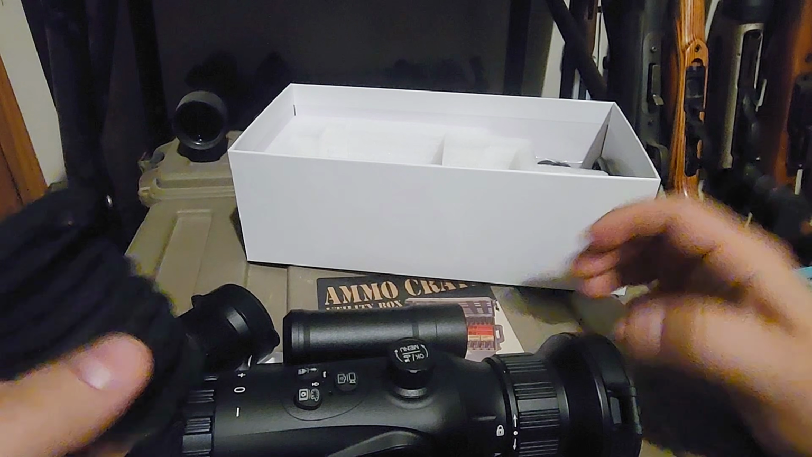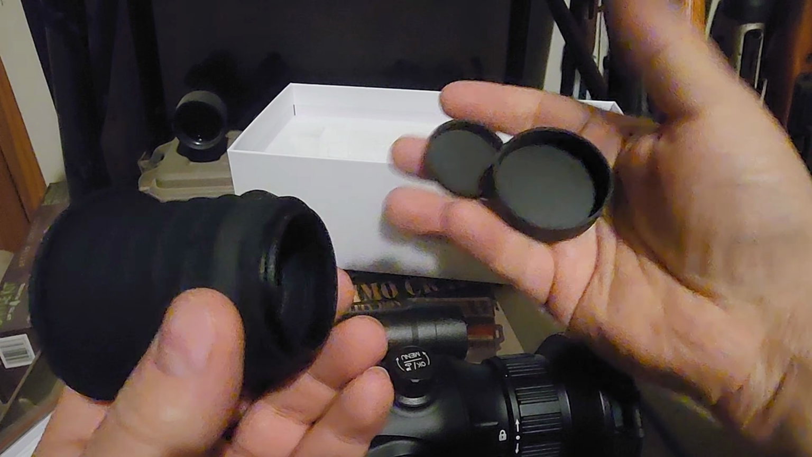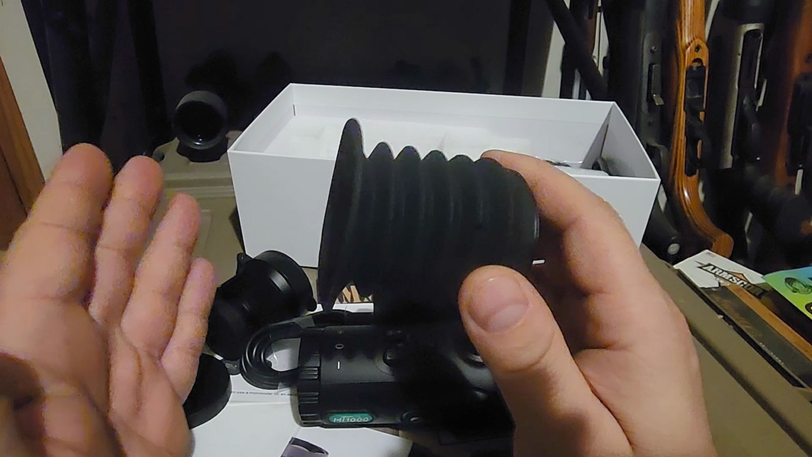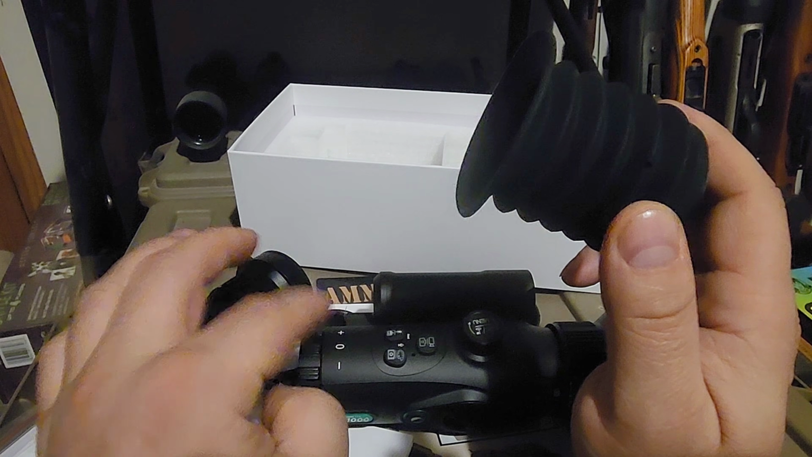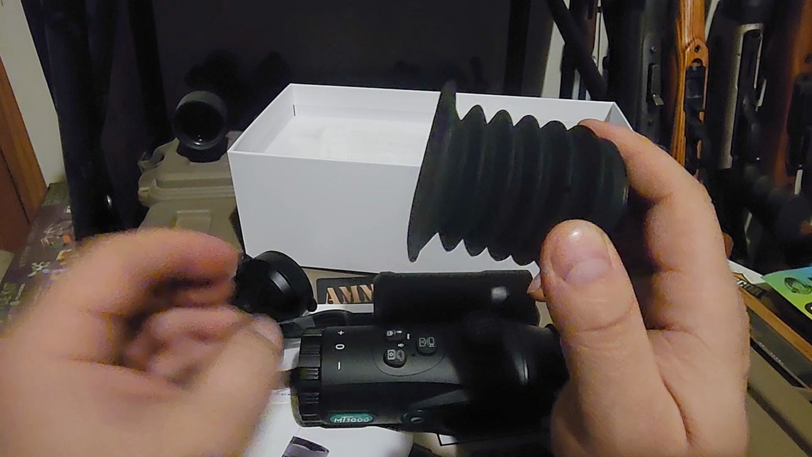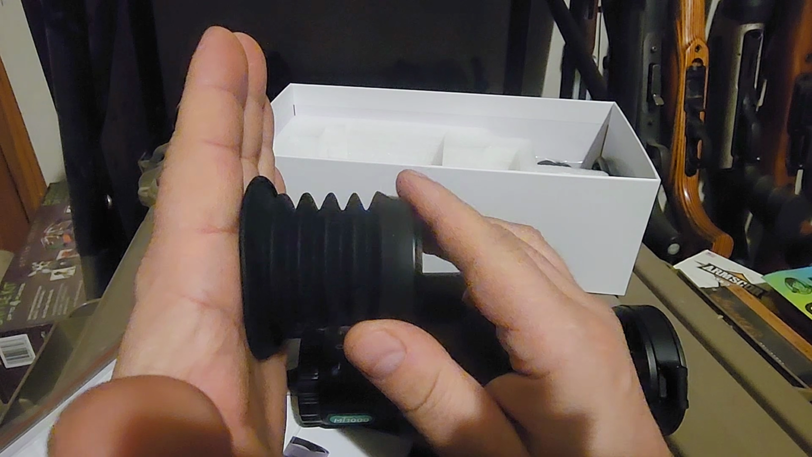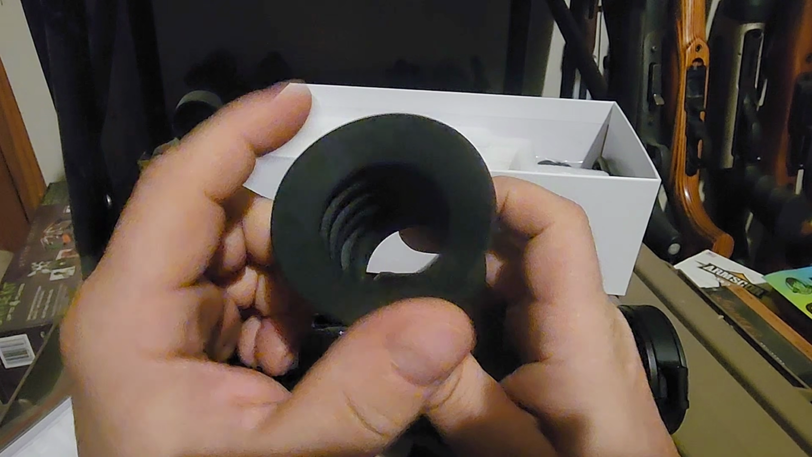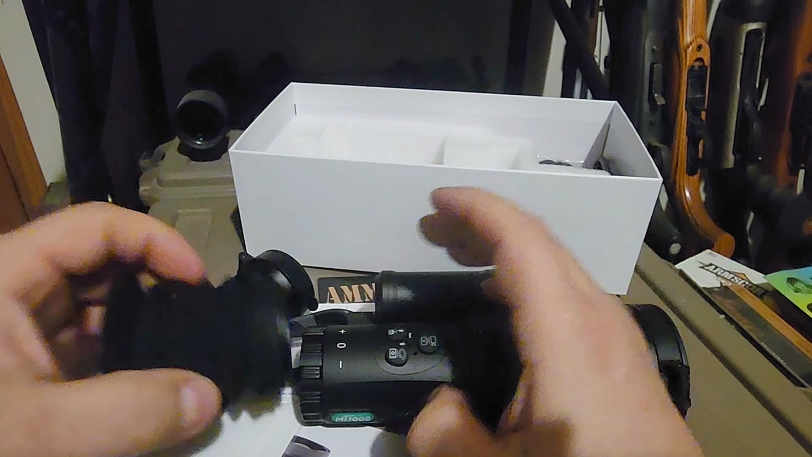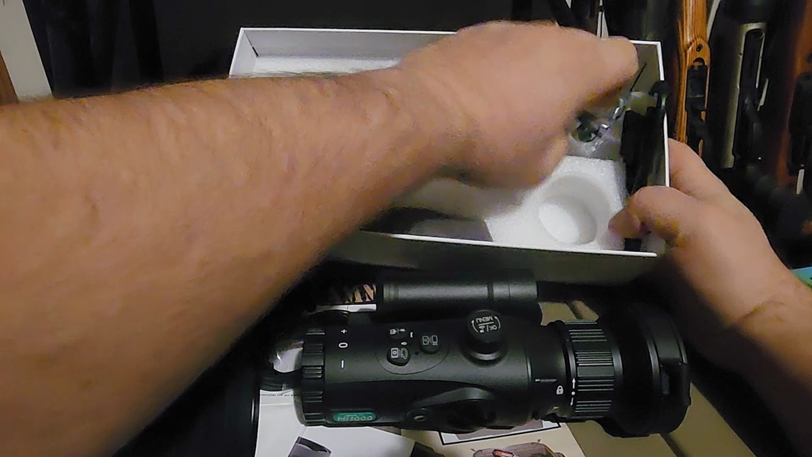There's your little scrunchy thing for the back that you can attach. What do we got going on here? We got more caps. It'll just screw in back here. So in the middle of the night, that does produce some light in there, which you can adjust as well, I believe. But if you don't want any light coming out of this, shining on your face and lighting your face up in the middle of the night, that's what this guy's for. So you just put it up against your eye socket, real soft, spongy, squishy rubber there. So that's what that's for. You don't have to use it, but probably a good idea at night.